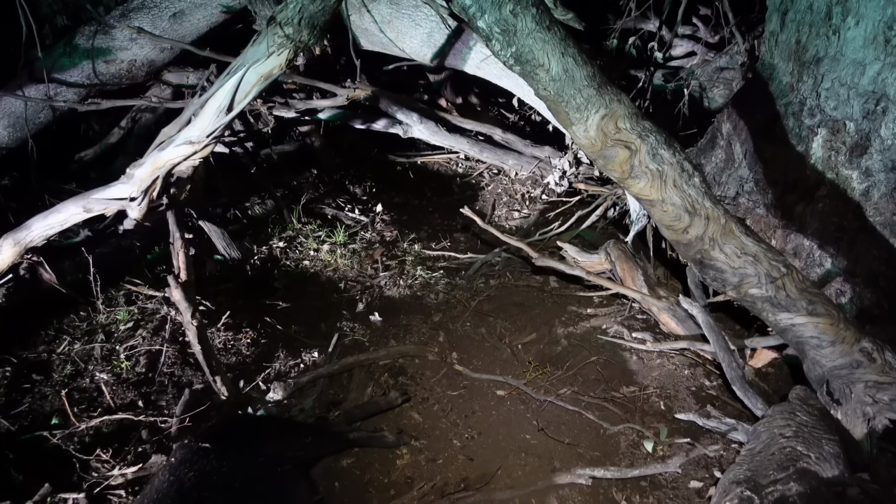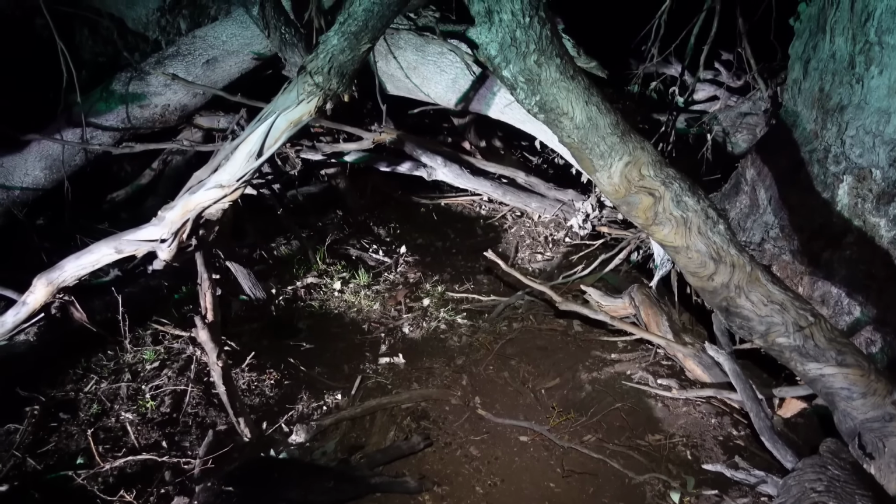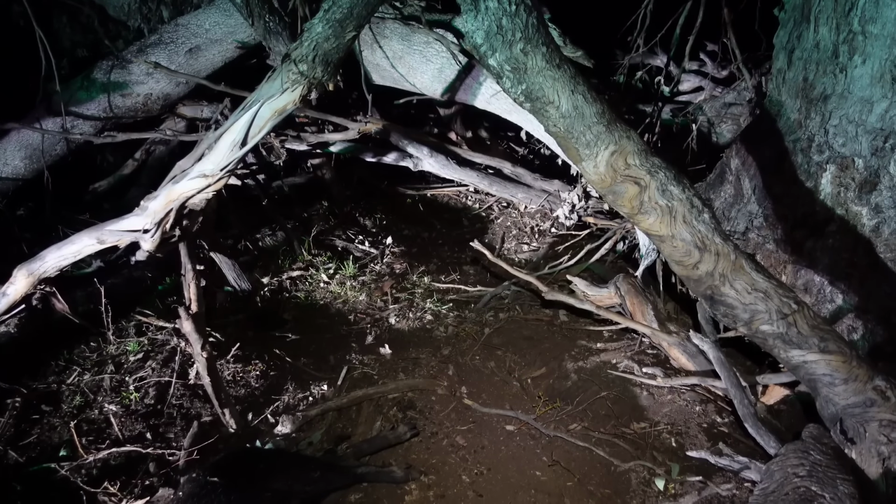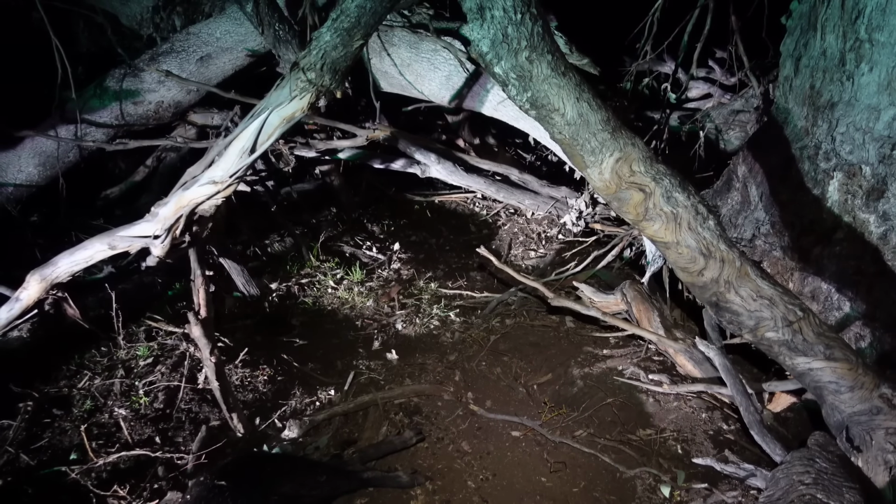I'll be damned. So I'm just riding down this track. I look across to the right and I could see a thermal source under this tree. Now I thought, oh, maybe it's a cat. Had a better look. No, it's bigger than a cat. I thought, oh, it's probably a little calf or something like that. It had a bit of heat to it when I got closer, so I've rode right around this tree.